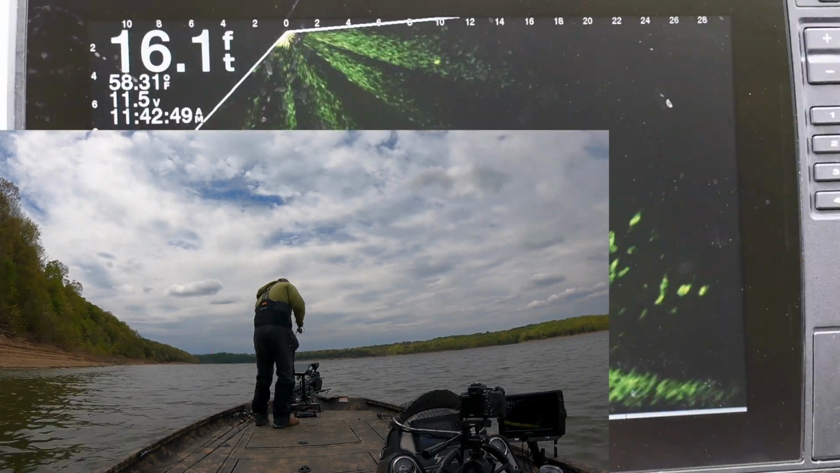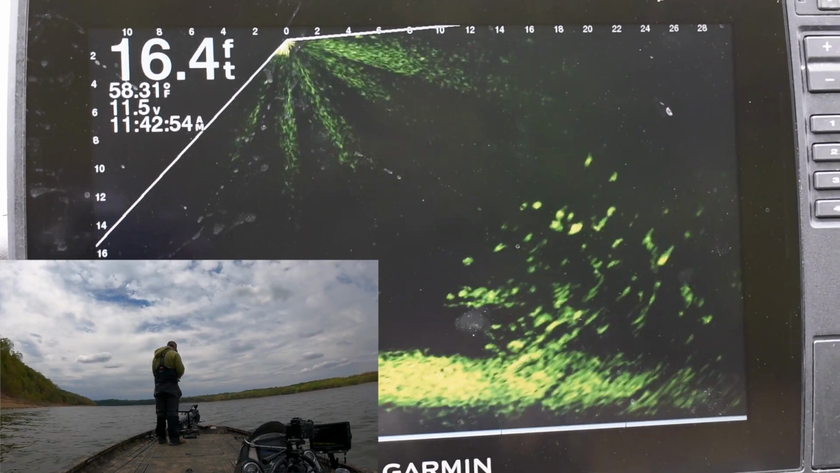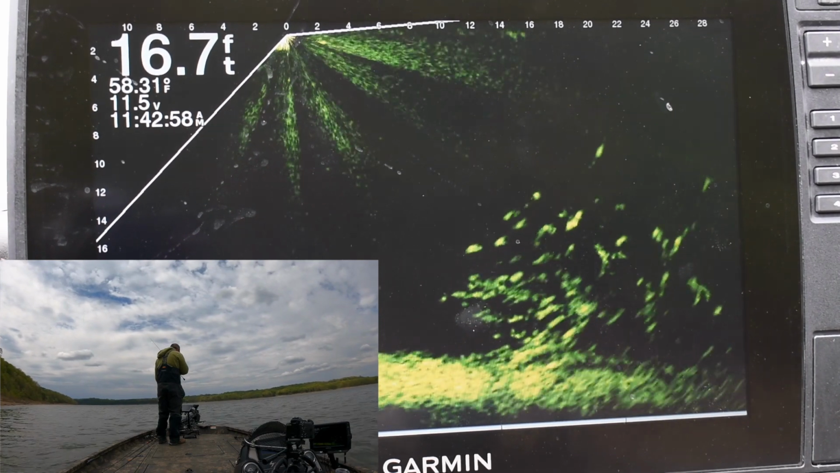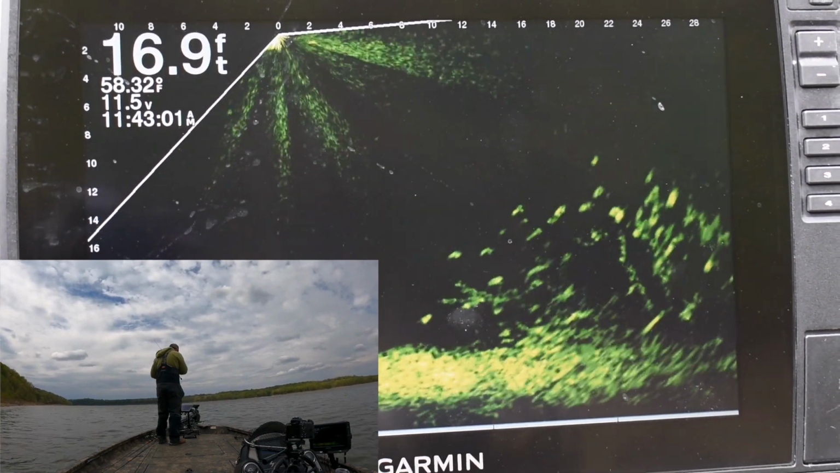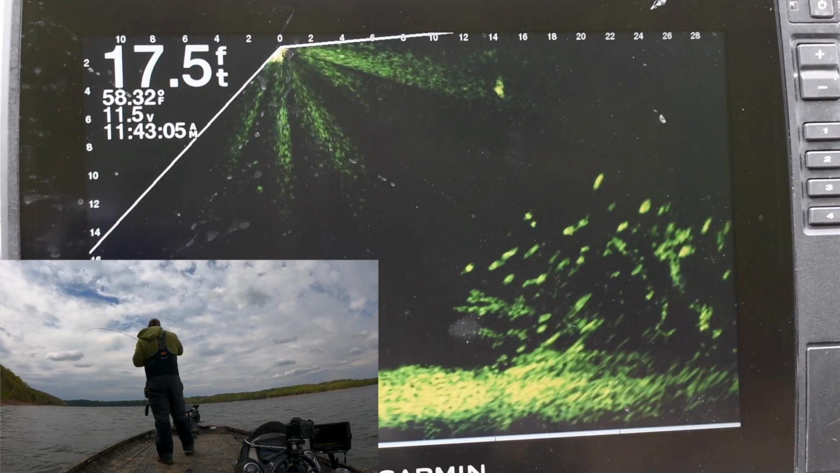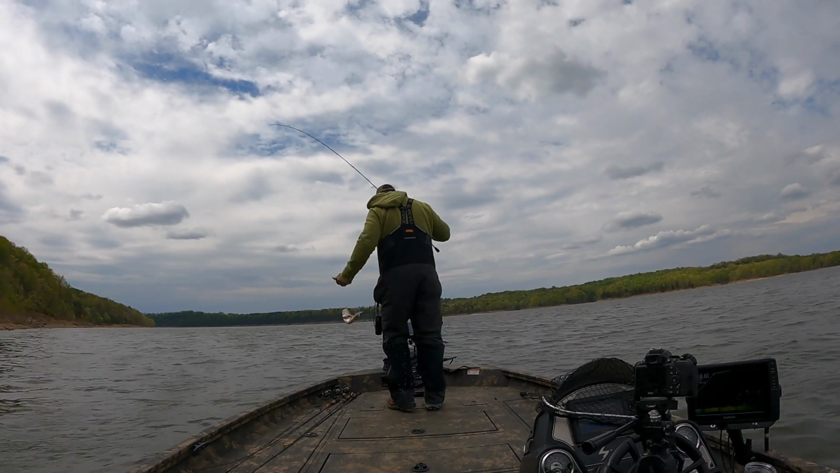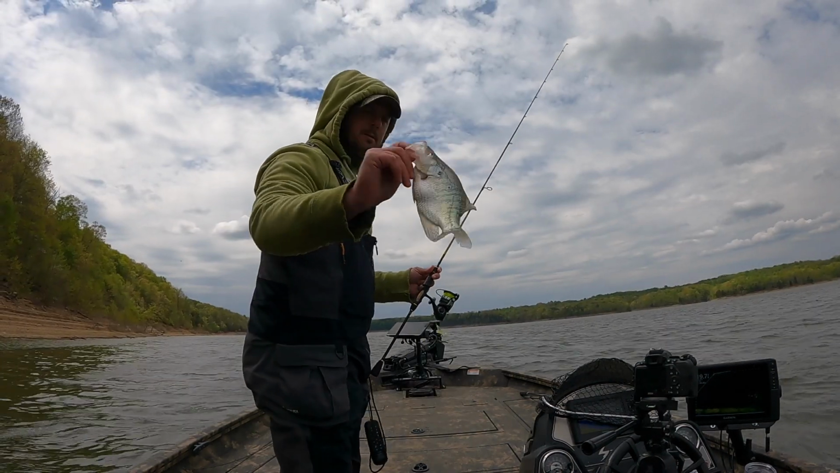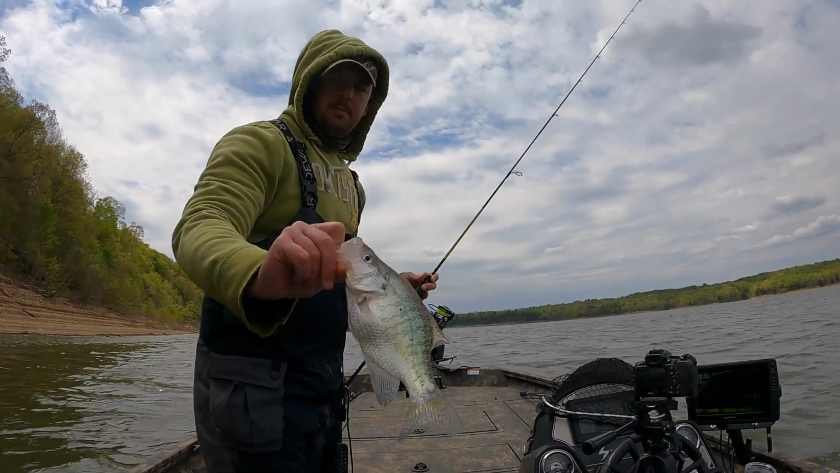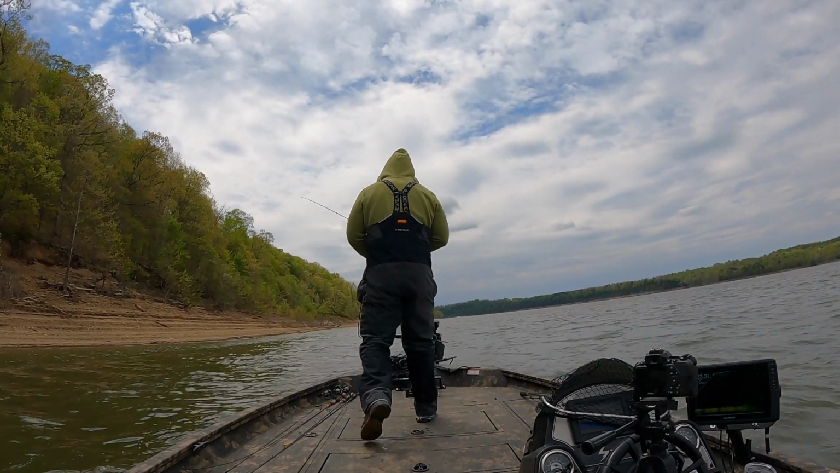I fished it two weekends ago, and ended up placing third in a local event with the Bluegrass Crappie Anglers there on Green River Lake, and that was the last time I'd fished Green River Lake. It was about 2 weeks ago, and it's a completely different lake this week, a lot better. The crappie are spawning. I was catching crappie, you see that one there, big belly on it. I even caught some that the eggs were coming out of.